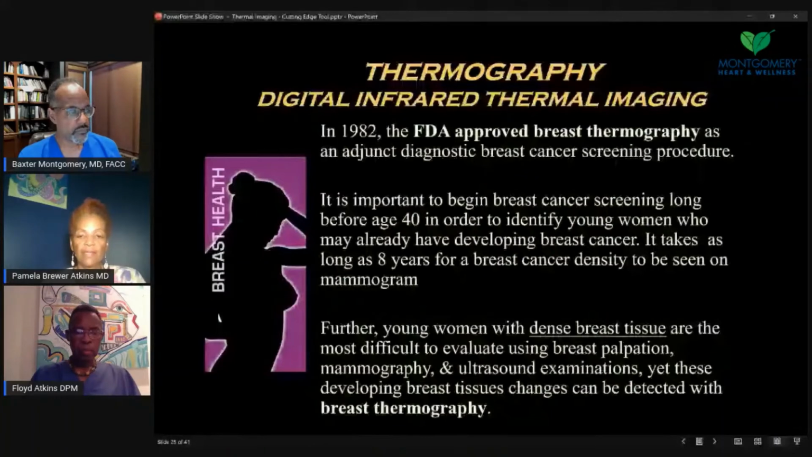Sometimes when patients get a mammogram and something was seen on thermography and the mammogram's negative, patients are relieved and may not come back for a year or two. But we really encourage them to follow up because it is an early sign.